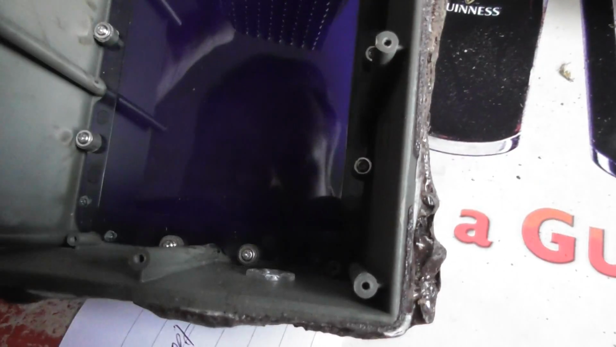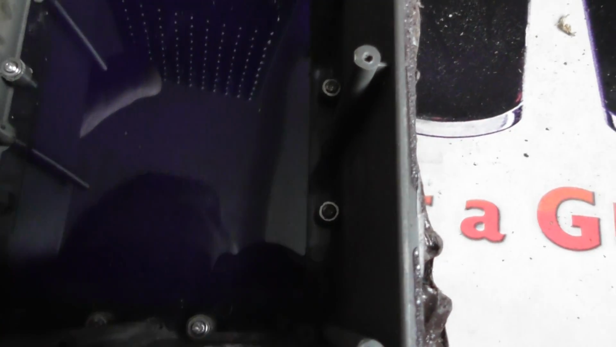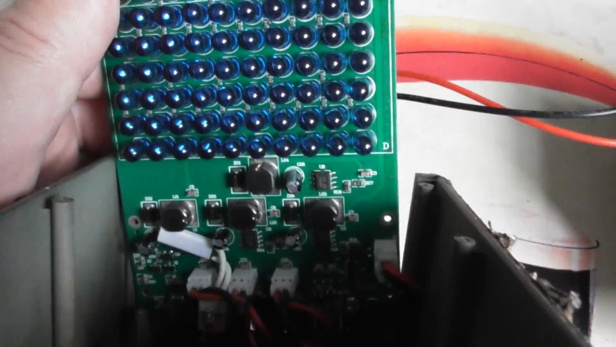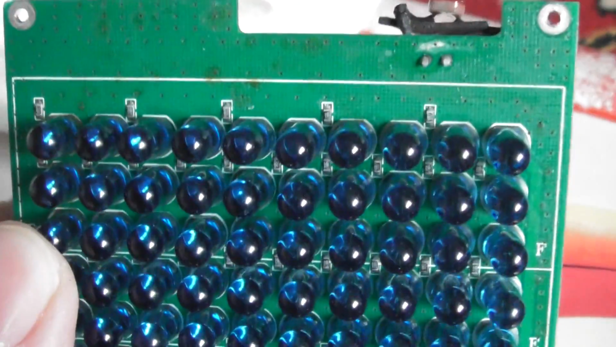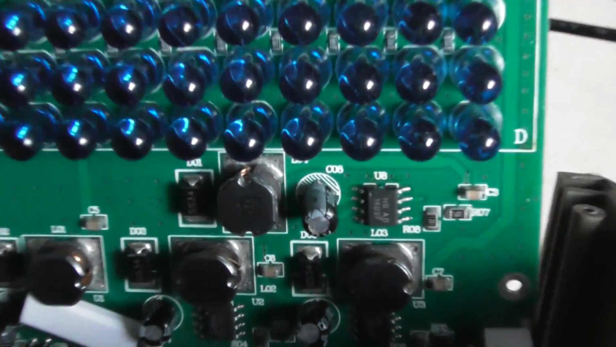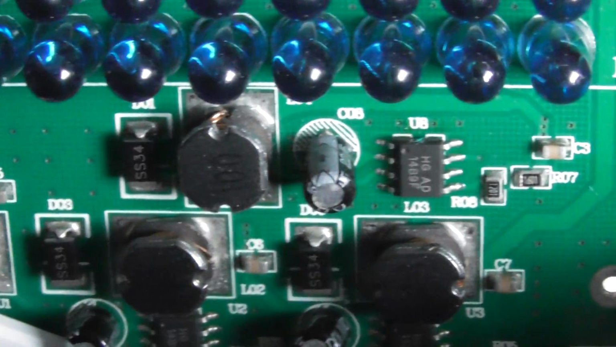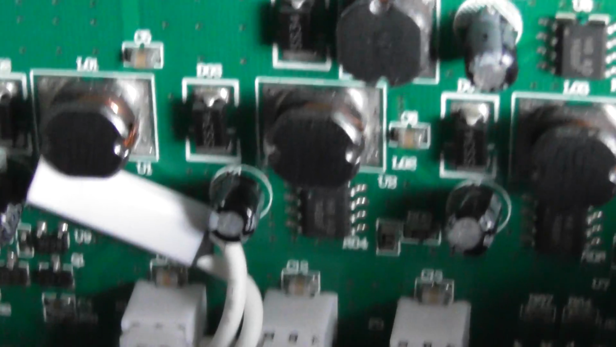So, what's failed? Let's have a look. That just looks like blue plastic on the inside. That is screwed down inside. Look at the circuit board. So you've got all these lights here. That's the top, looking towards the bottom of the circuit board. All these little microchips on it. Something's not right. What's failed, folks?